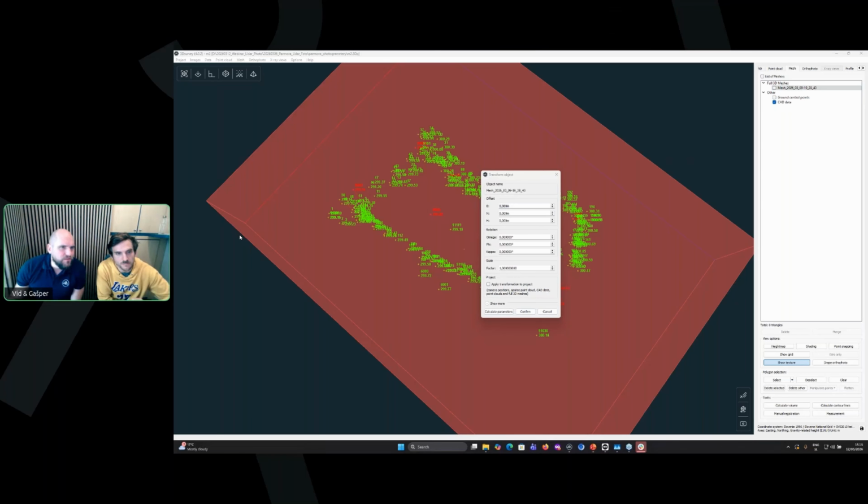Then a question from Tom. Can I use a GNSS receiver and enter GCPs to resolve the difference between LiDAR and photogrammetry point clouds? Of course. It's just to register them together to the same points. So you can use this. Yes.